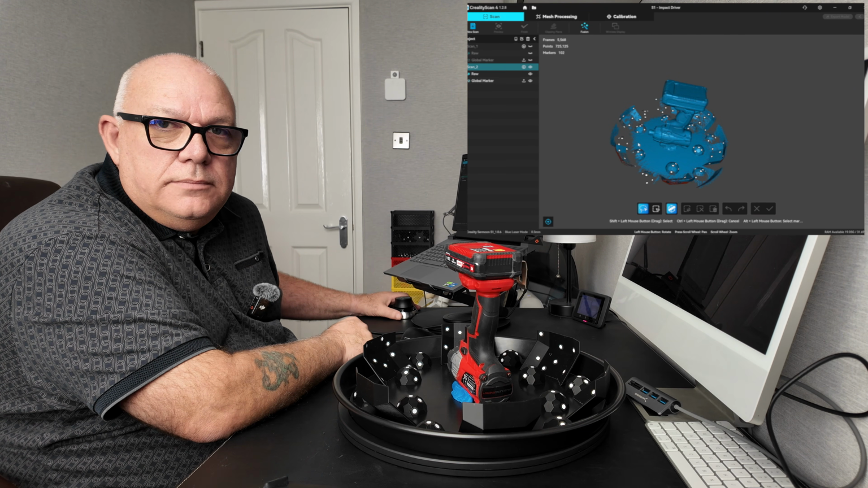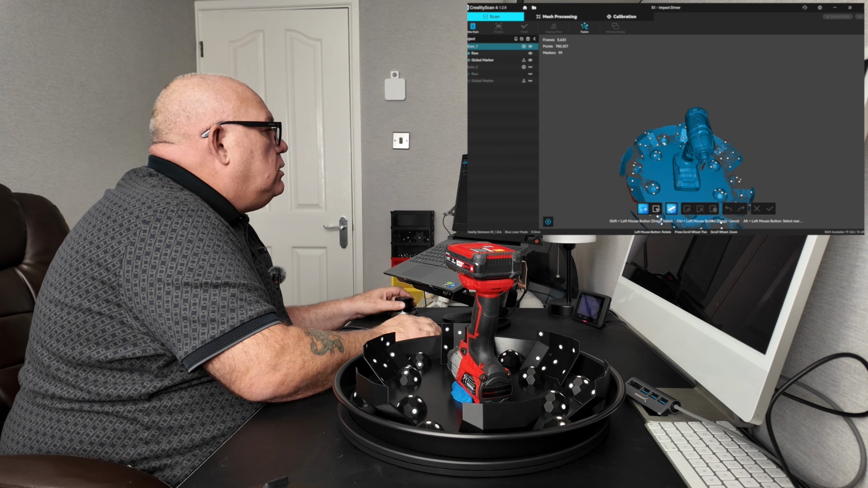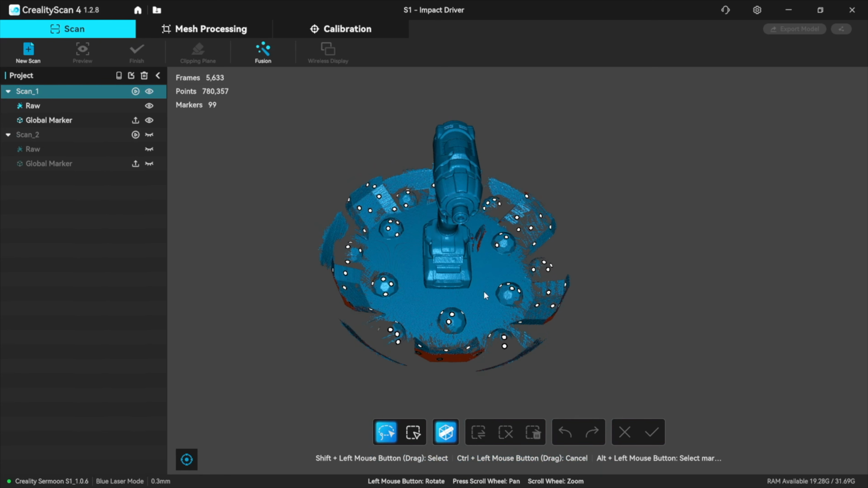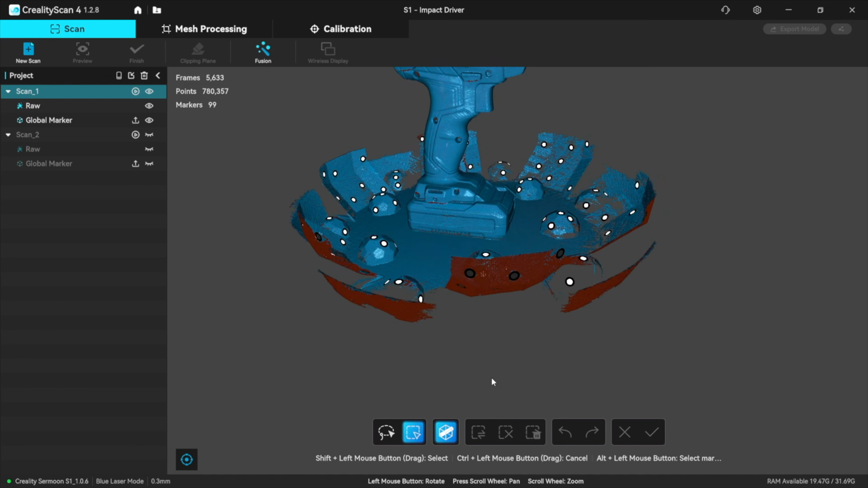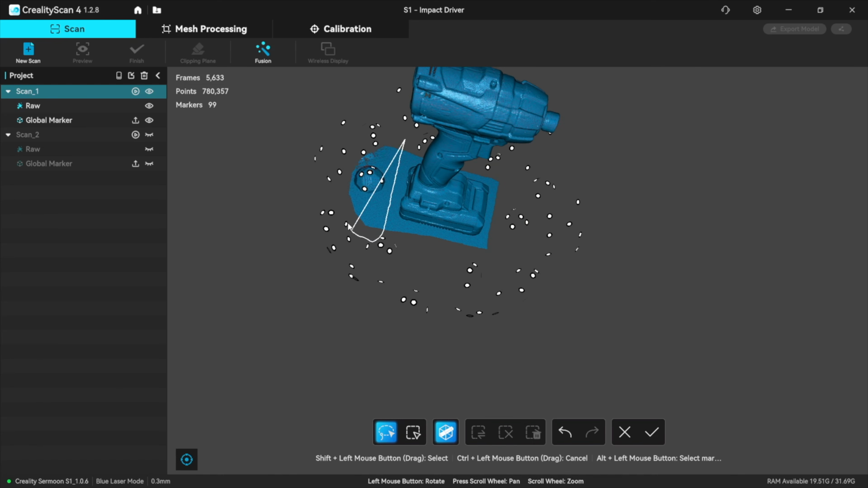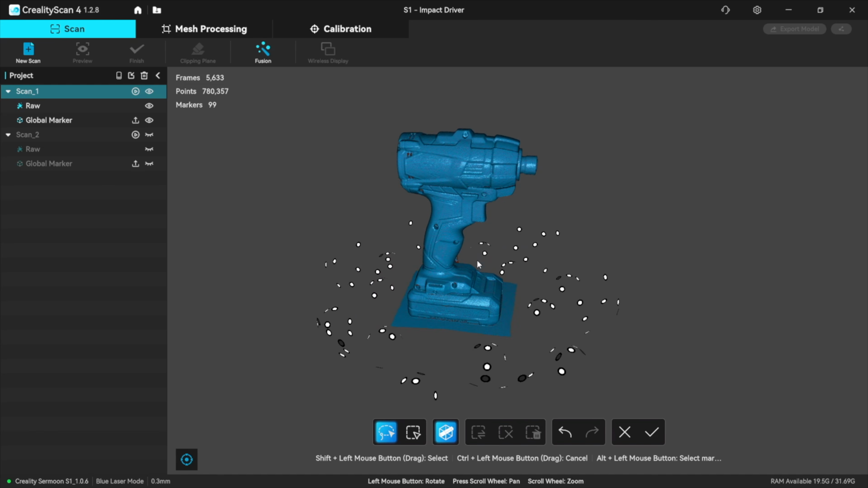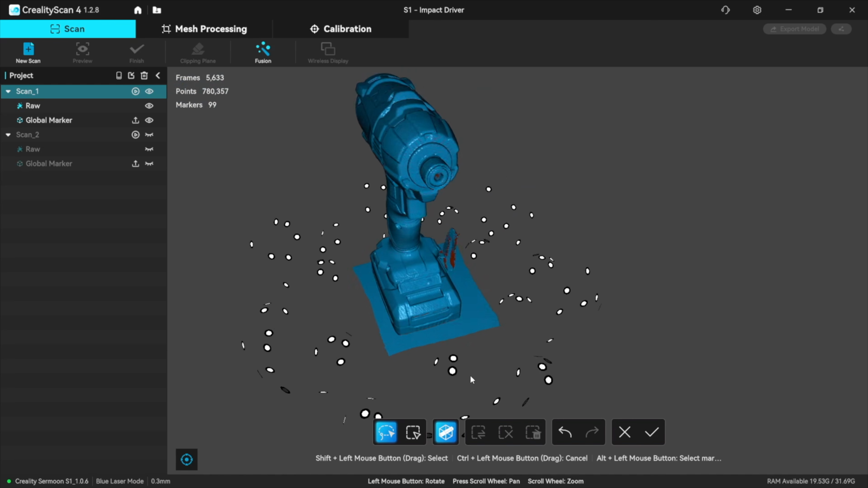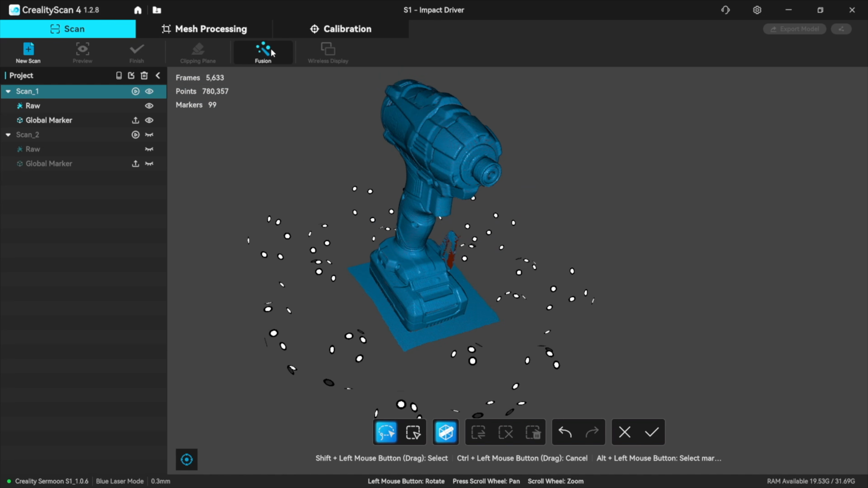Let's do the processing. Start off with the first scan then. Let's get rid of some of this junk. Now I'm going to leave that base on just for the minute. I'm going to leave that base on until I've fused it.